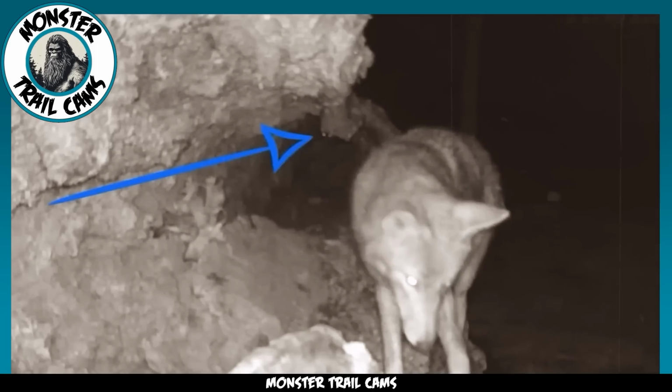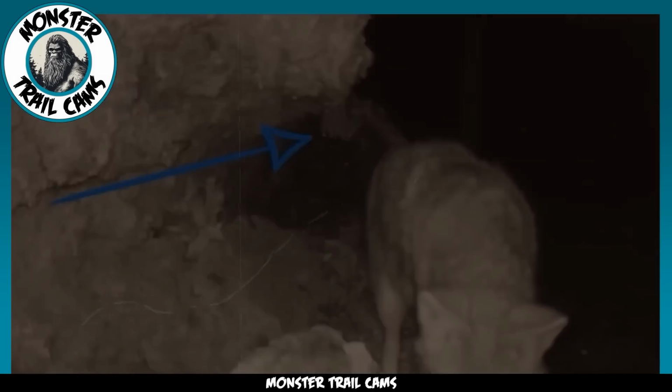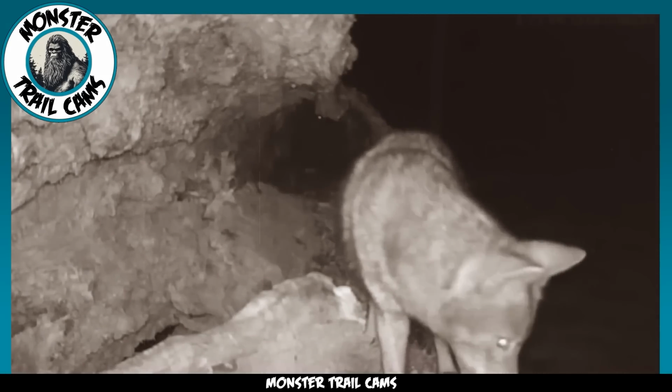It appears in this video that the opossum escapes into the cave and evades the coyote for the time being. If you look closely, you can see two eyes reflecting light from the camera as the coyote searches for the little creature. Whether the coyote catches its prey this time is unknown.